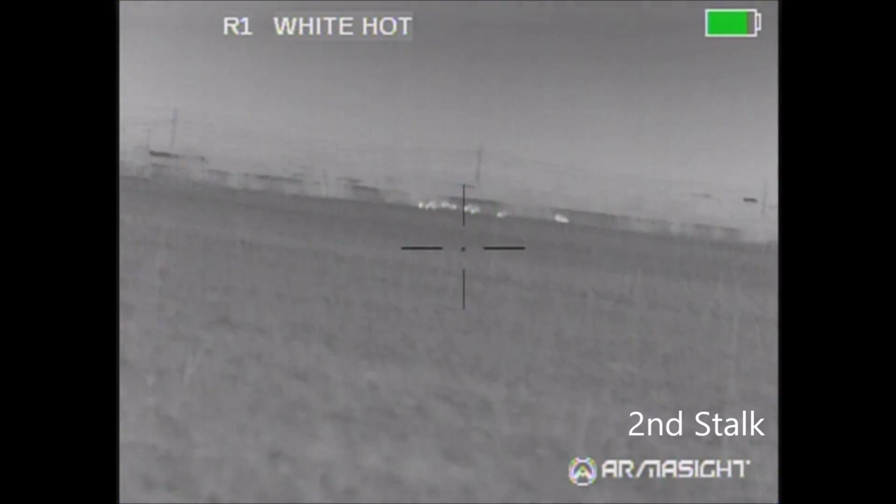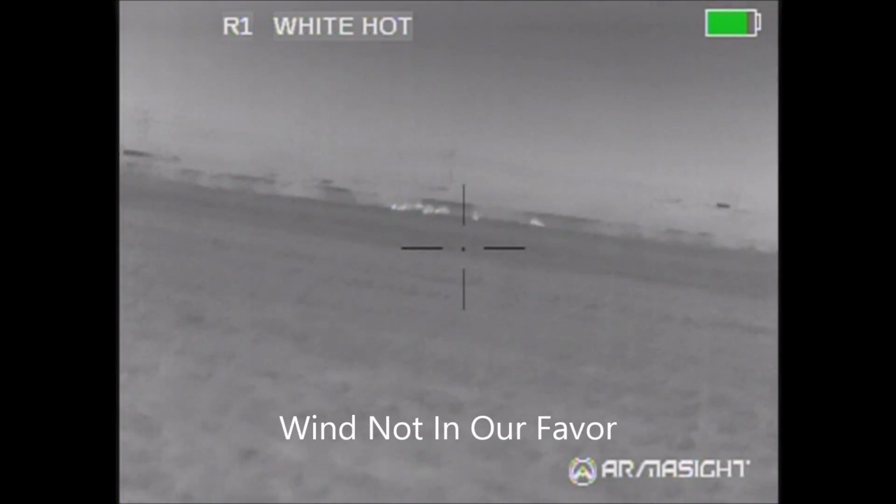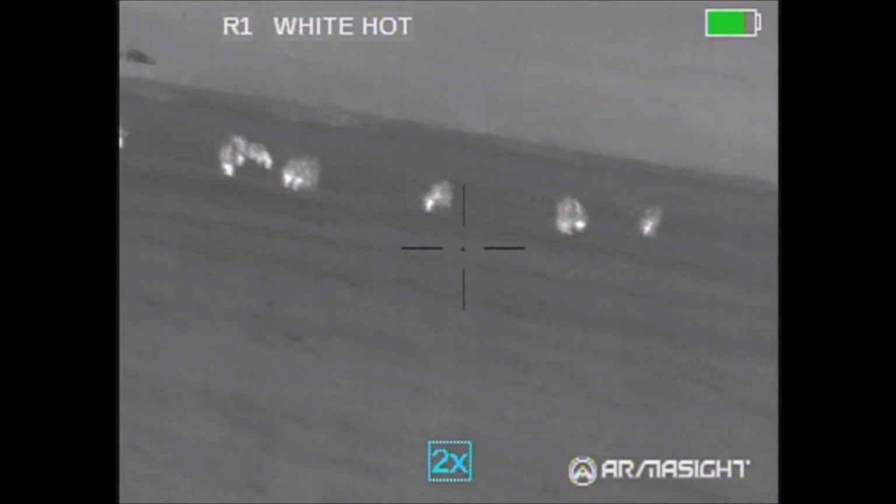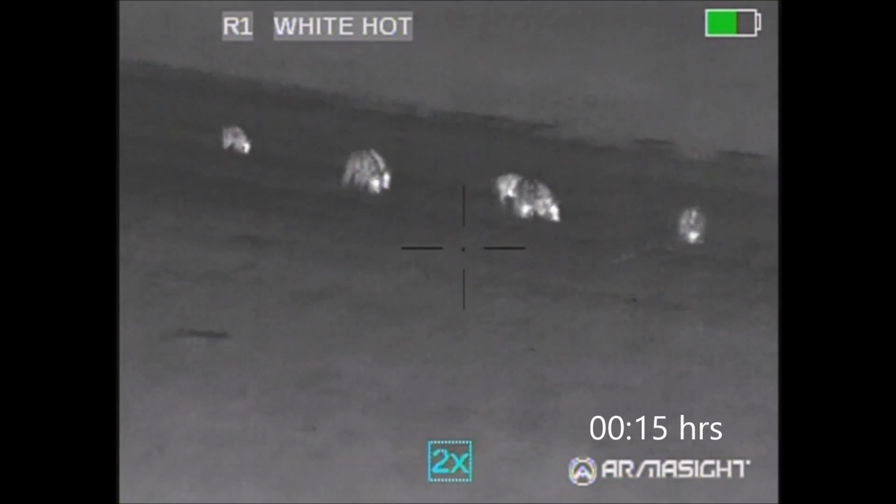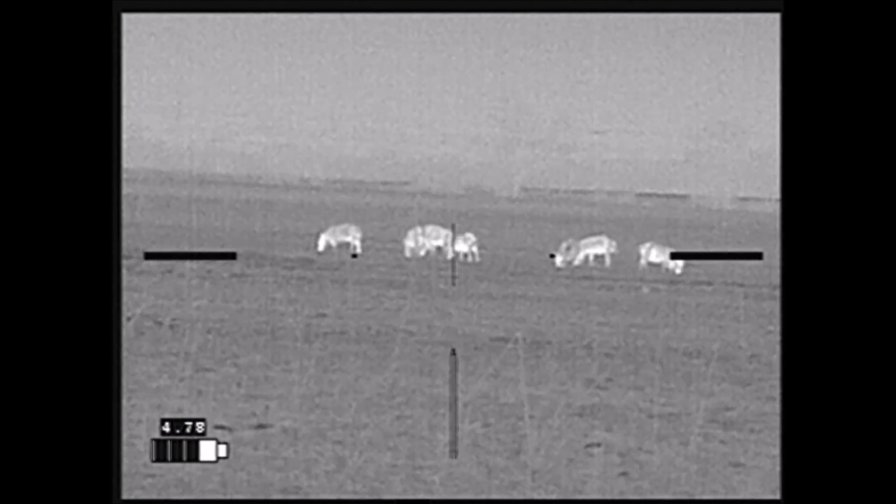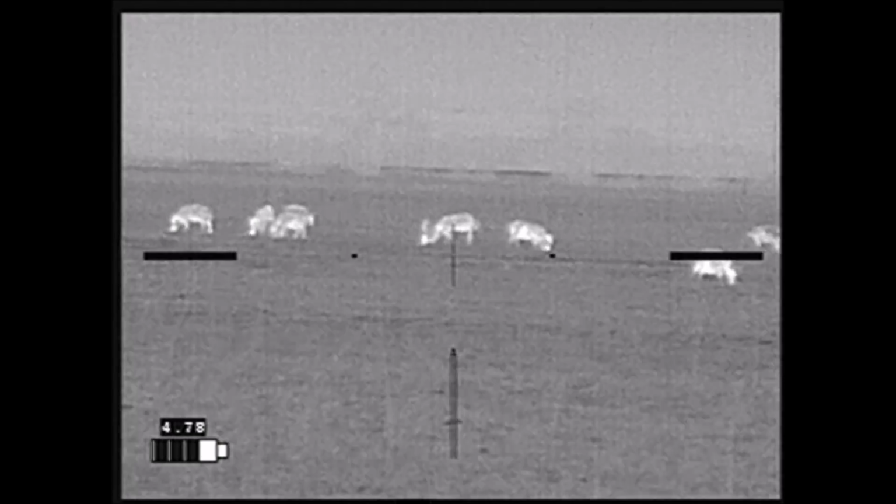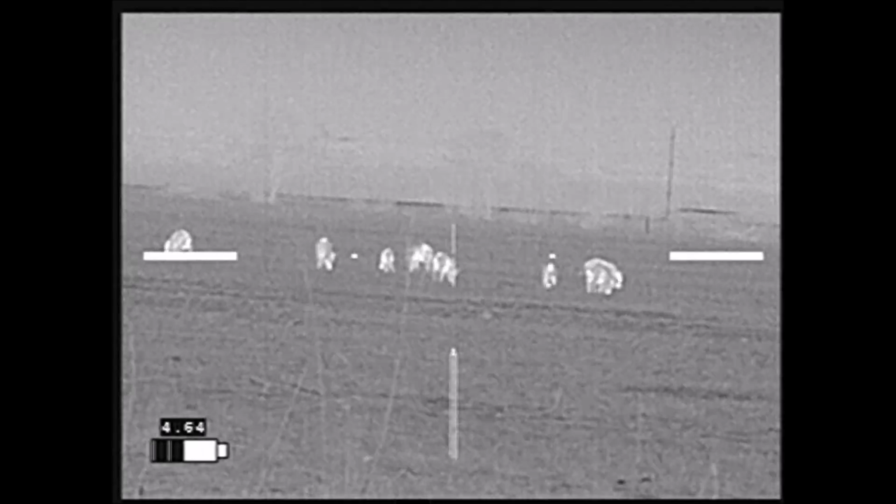We finished up in the canyon and came topside, spying these hogs on another part of the property. The wind was not in our favor for our approach, but when we got down close enough, we were in a position where the wind was crossing between us and the hogs. Especially in the high wind, we wanted to get as close as possible, but at the same time there was a very bright moon out, so we didn't want to spook the hogs. We ended up approaching to within about 150 to 180 yards before we set up and decided to take our shots.